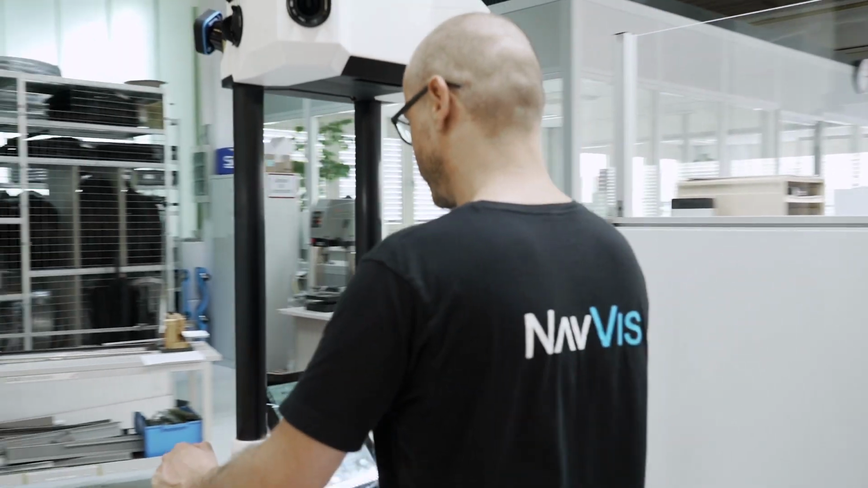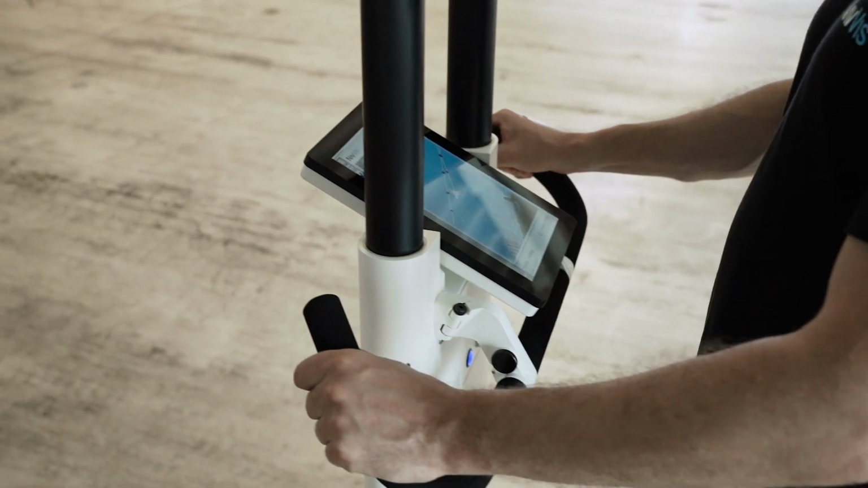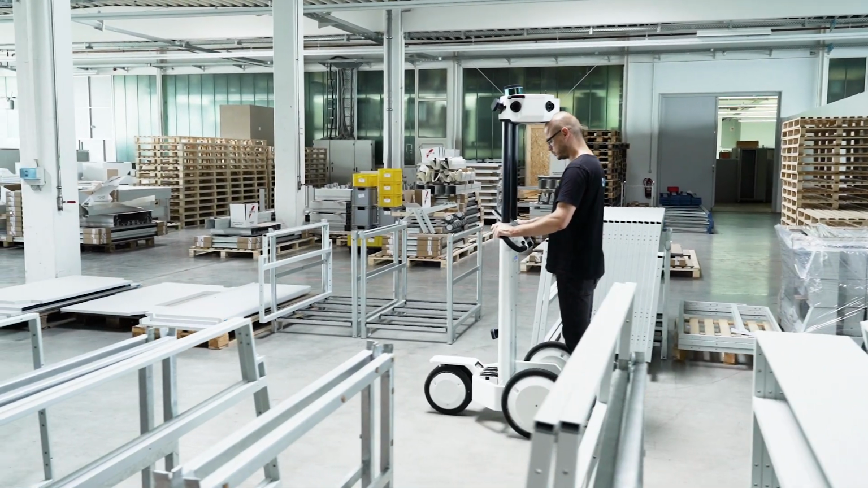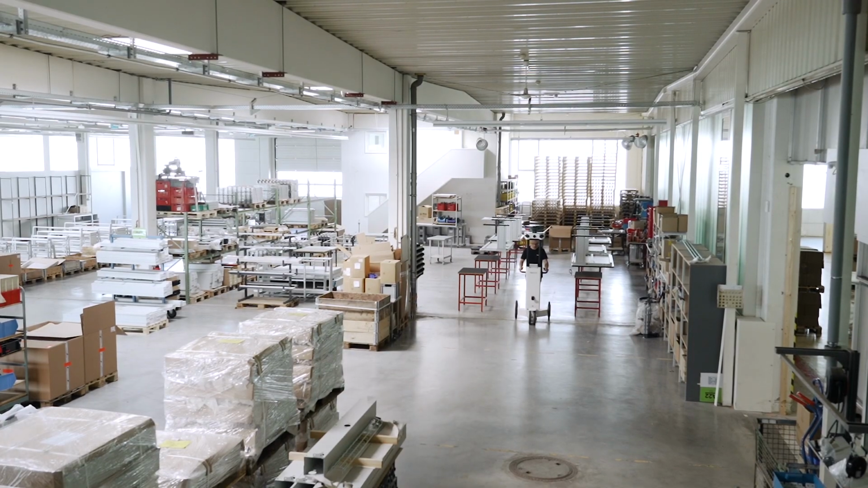In our collaboration with NavVis, we see real opportunity to offer our customers added value at a very early stage, in design and in planning. Together with NavVis, we can actually record and scan the factory building and then simulate it as well, enabling the ideal production environment for the customer.